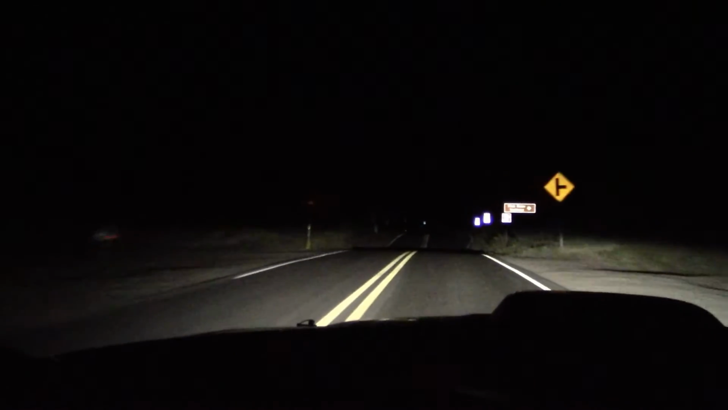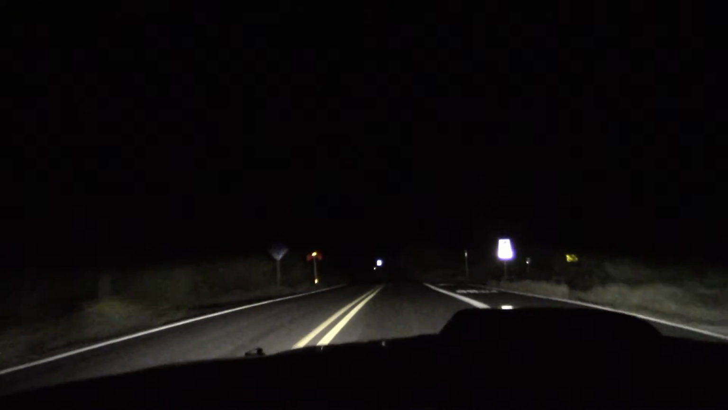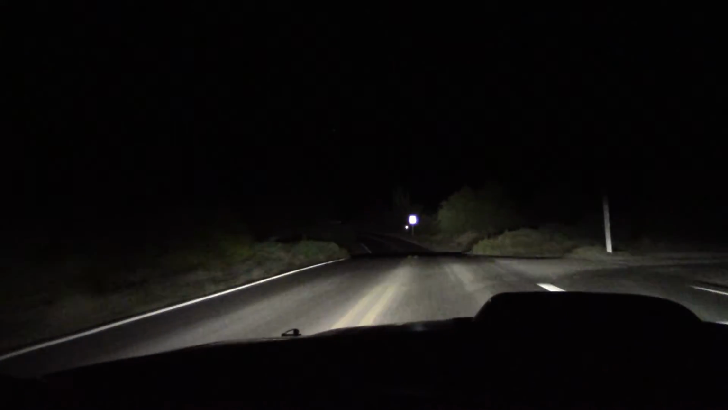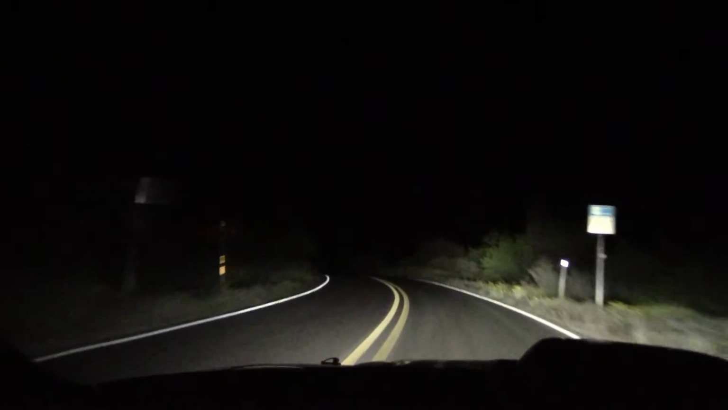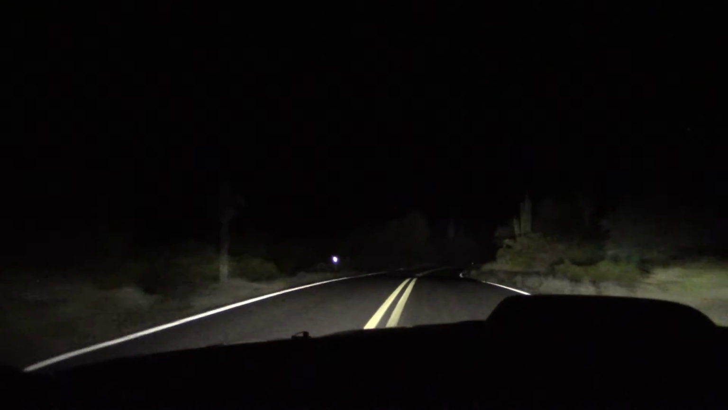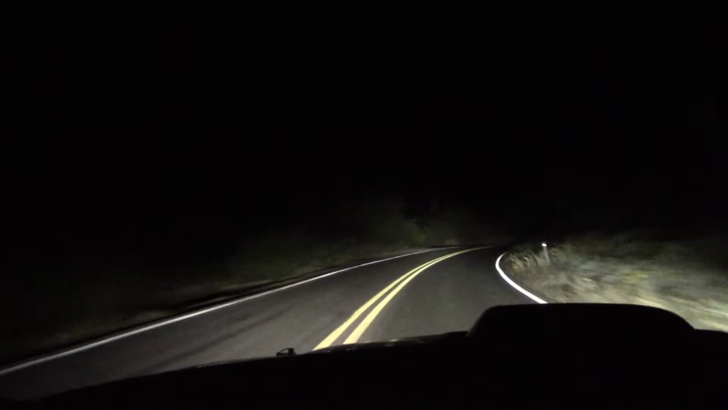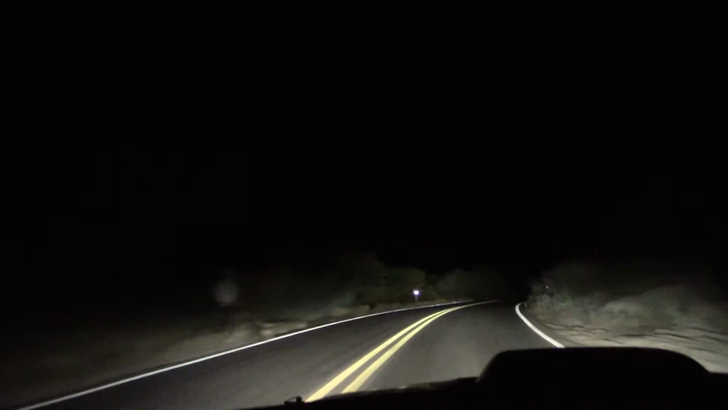These headlights work pretty good on backcountry roads when we have the low beam setting on, but of course, it's always better to have the high beams on, and then it gets even better. There's a lot of wildlife out here you don't want to hit. Plus, you're driving pretty quick in a car like this.